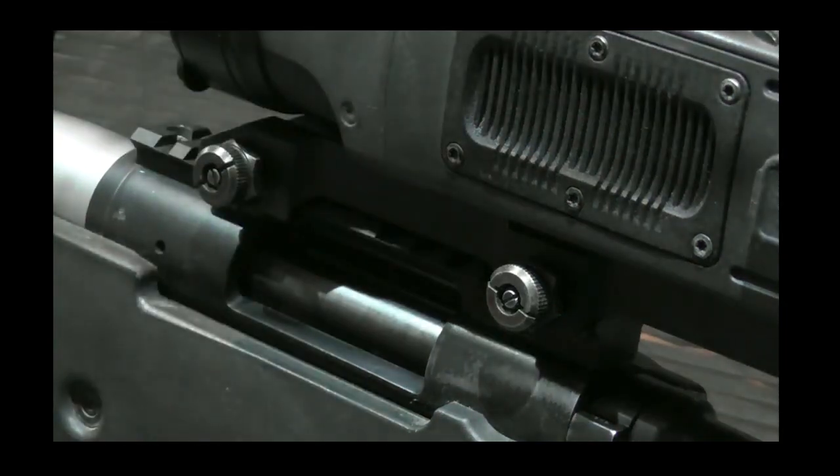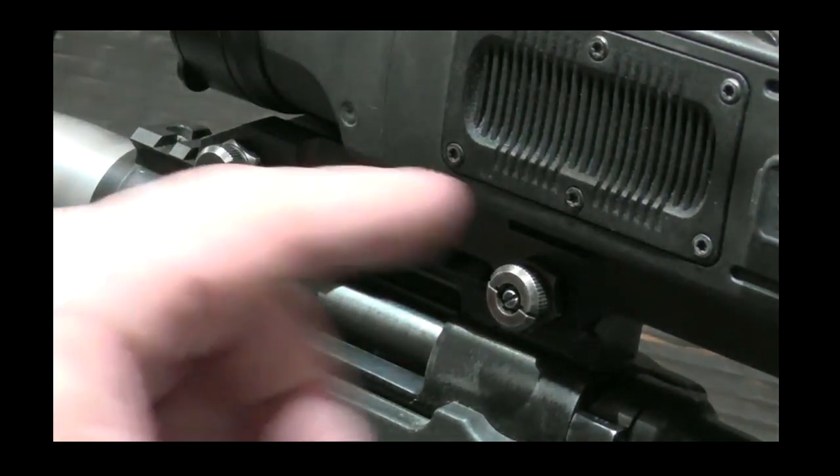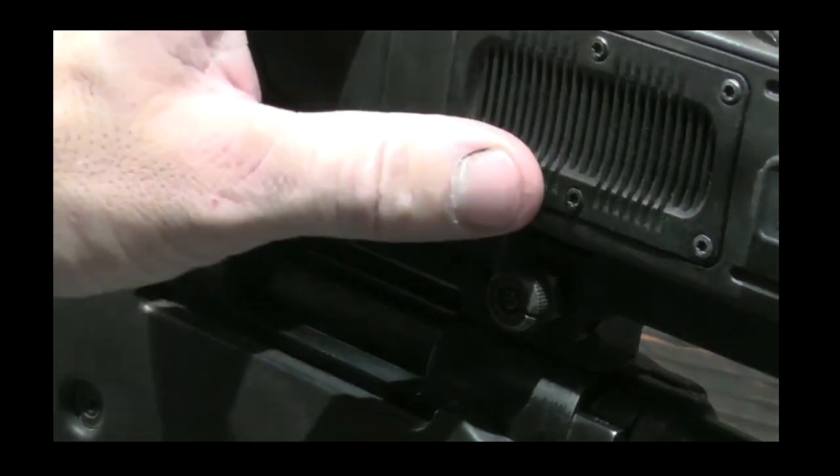The Trail XQ50 mounts onto a Picatinny rail using just these two simple nuts and a fixed mounting system. This unit can be removed from the rifle, swapped with a day scope and then put back on with no loss of zero.